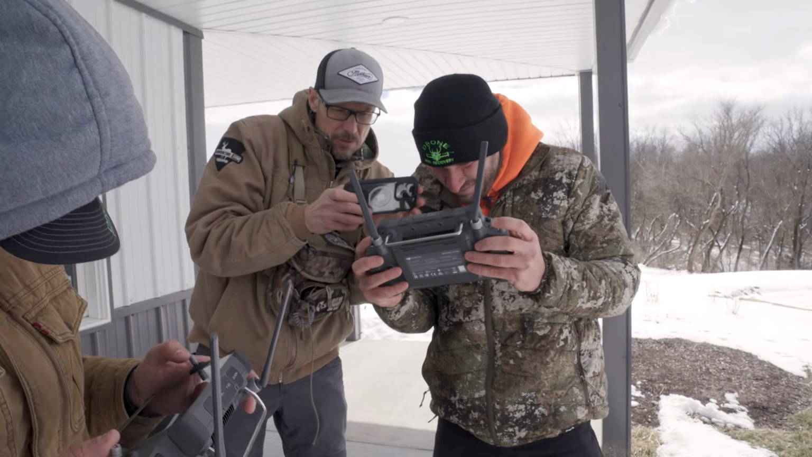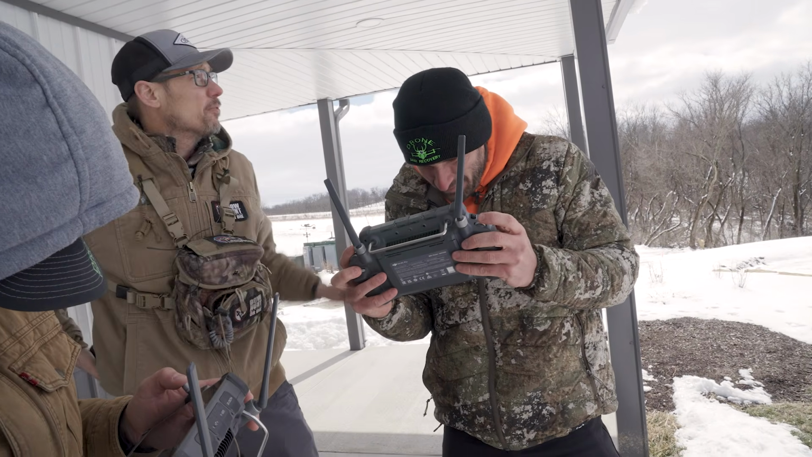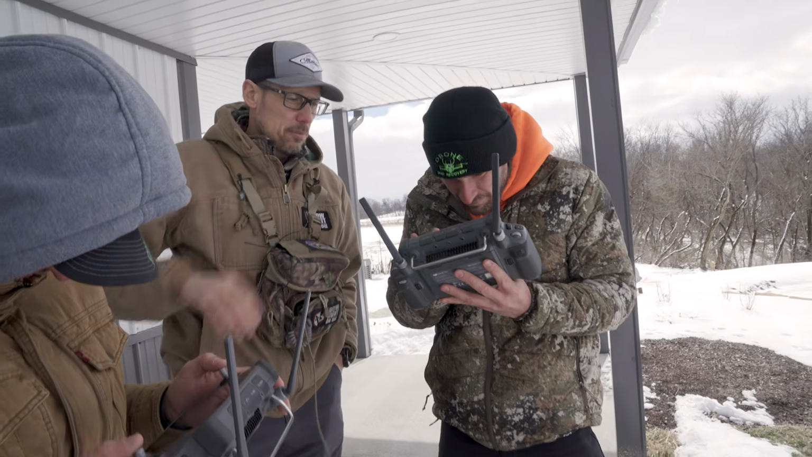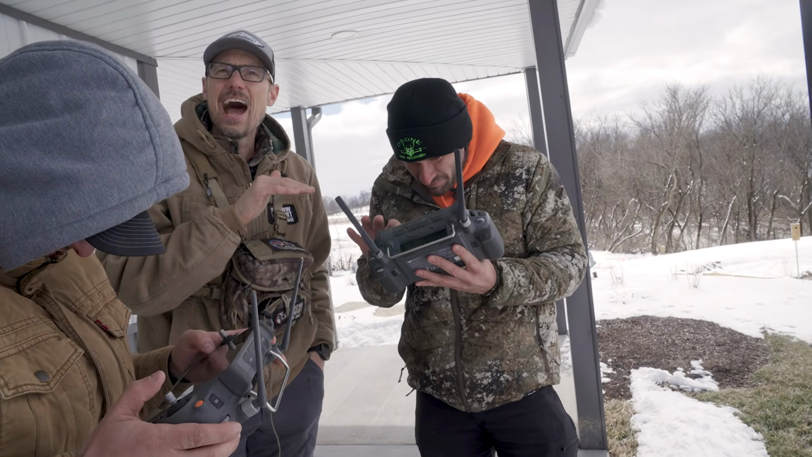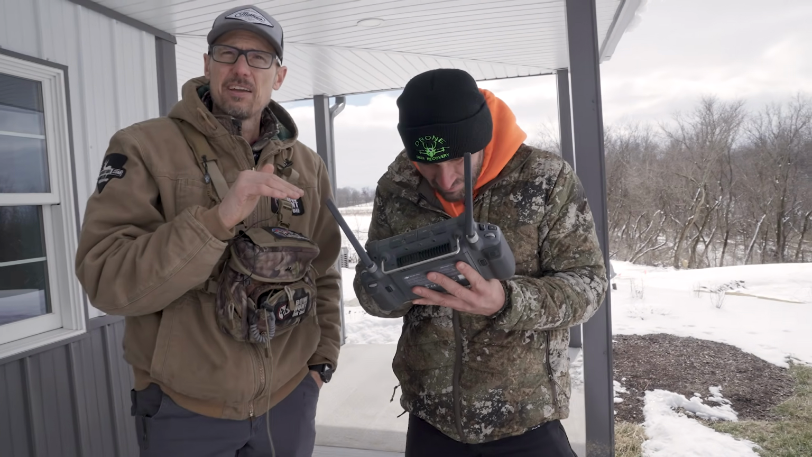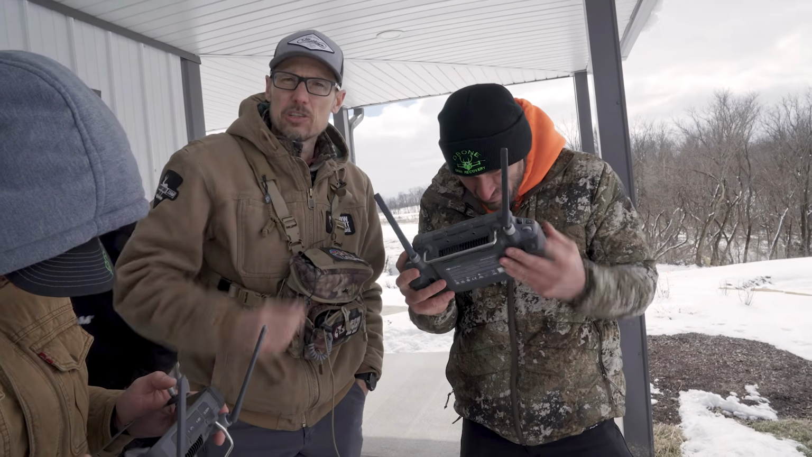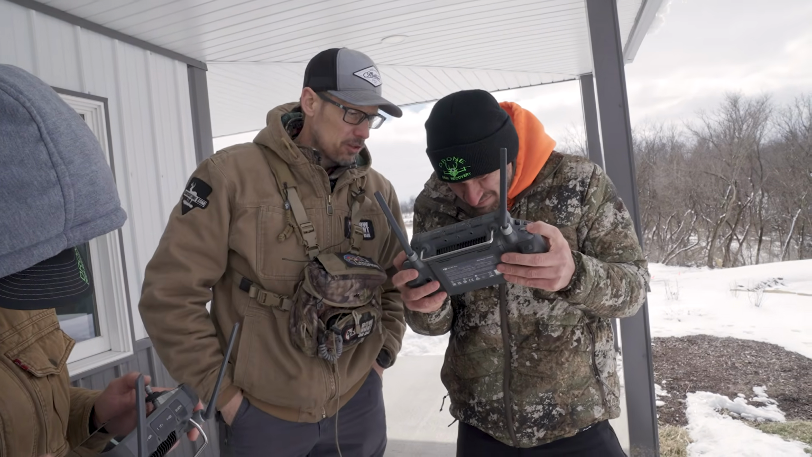Well, what we're doing right now, guys, we're going as quickly as we can go, because unfortunately, as you can see, the sun is starting to break loose here. So it just ends up showing so many more spots where it looks hot. So it really requires the guys to slow down, because there's just a lot more heat signatures starting to pop up. It's not that they can't do the job, it just requires them to really slow down.